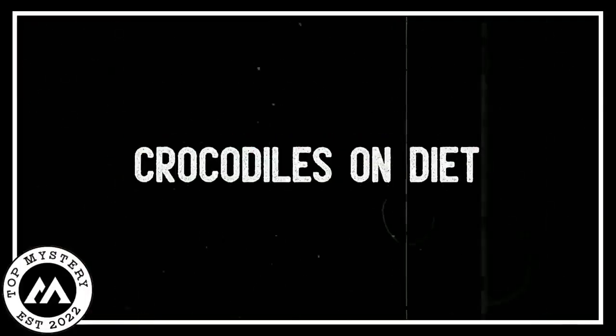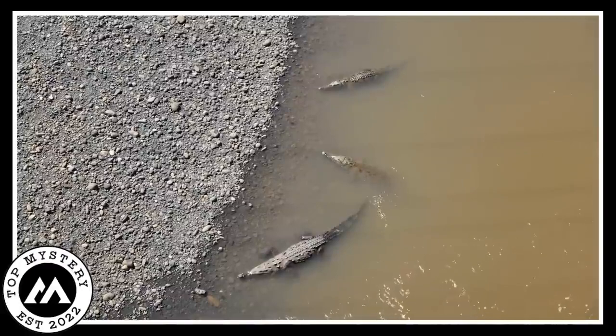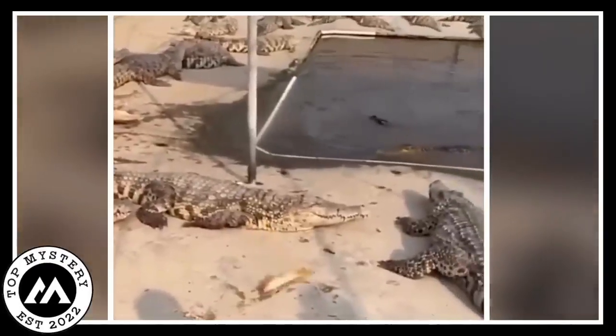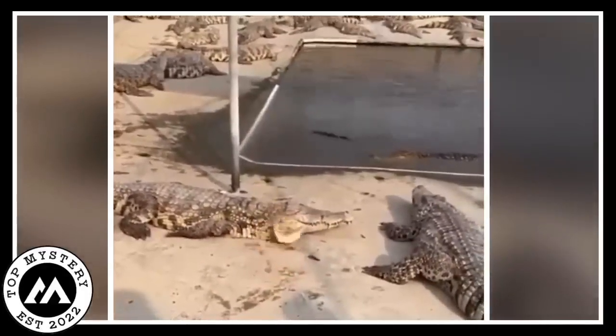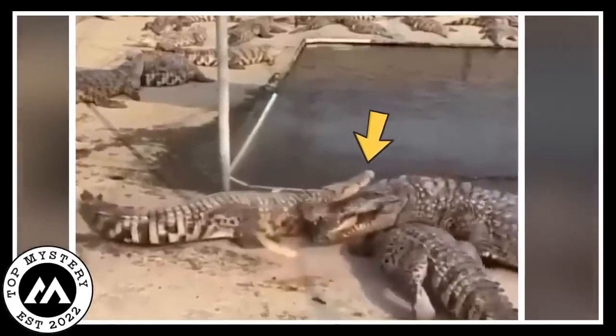Crocodiles on diet. Once 3 crocodiles were hanging out on the land, just doing their crocodile thing. One day, a delicious fish started flopping around nearby. 2 of the crocs, even though they really wanted to, did not eat the fish. But the 3rd crocodile could not resist and decided to snack on the fish.